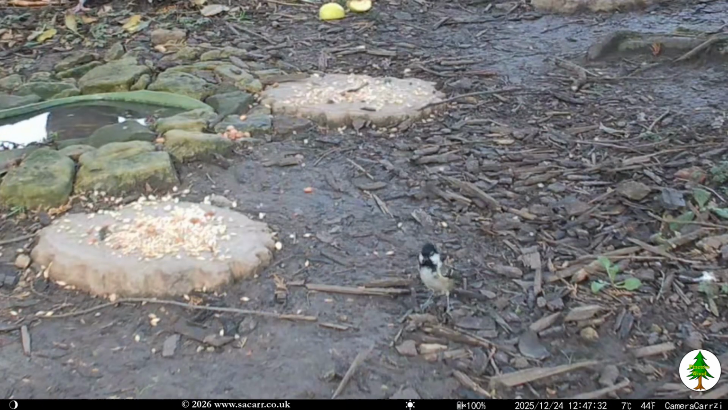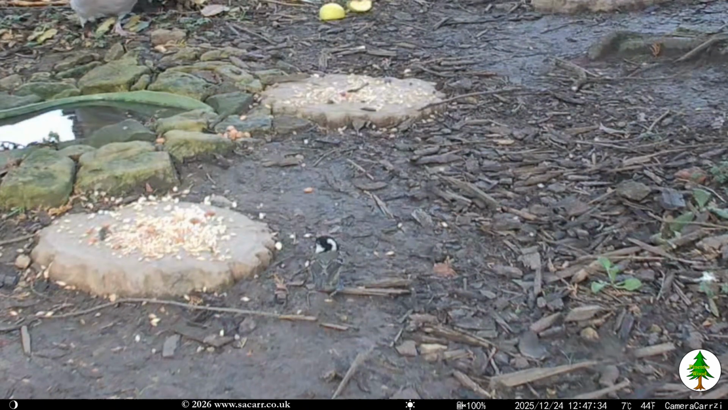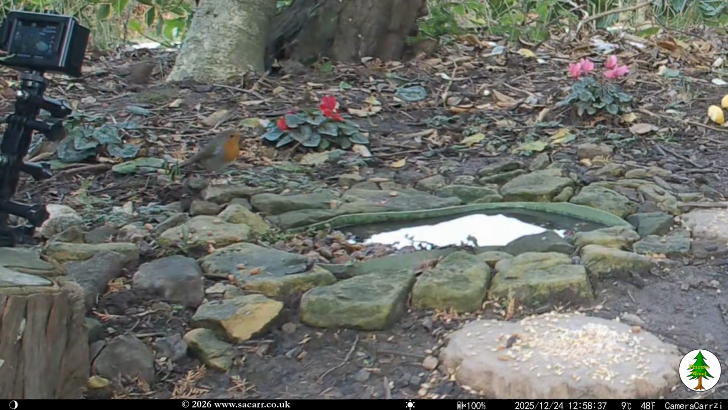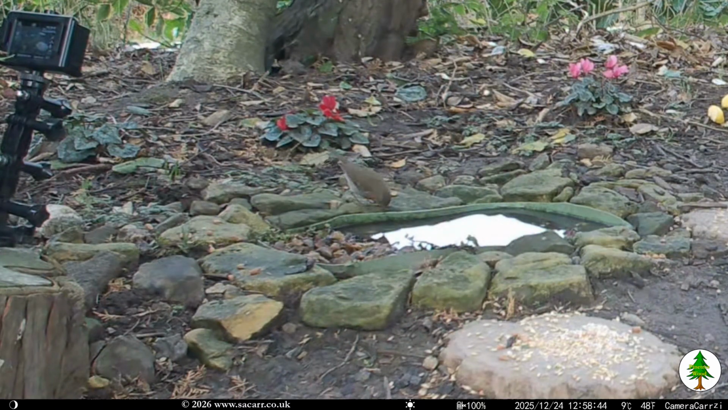A coal tit landed just before 1 p.m, but was scared off by a pigeon. Shortly after, the pigeon had gone, and a dunnock turned up along with a robin by the pond. As you can see, the other camera is out, but I think the birds need to fill a larger part of the screen before the motion trigger operates. As a result, it missed or didn't trigger for many of the birds that came to the pond.